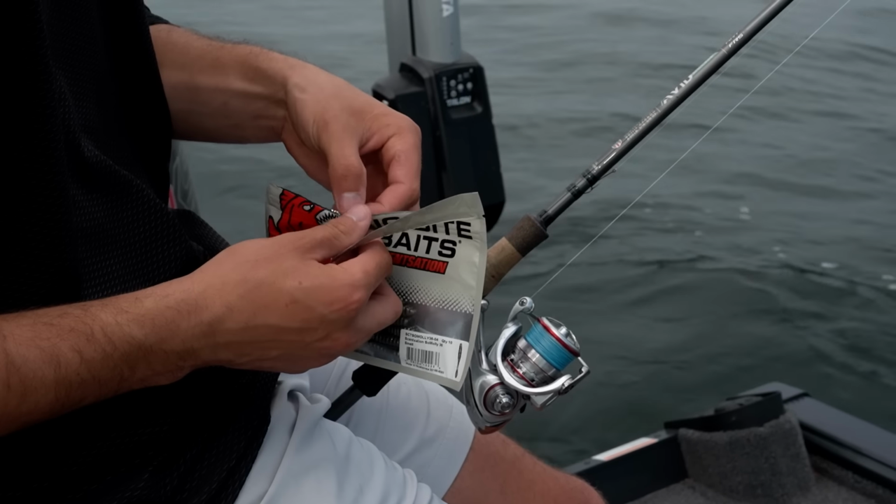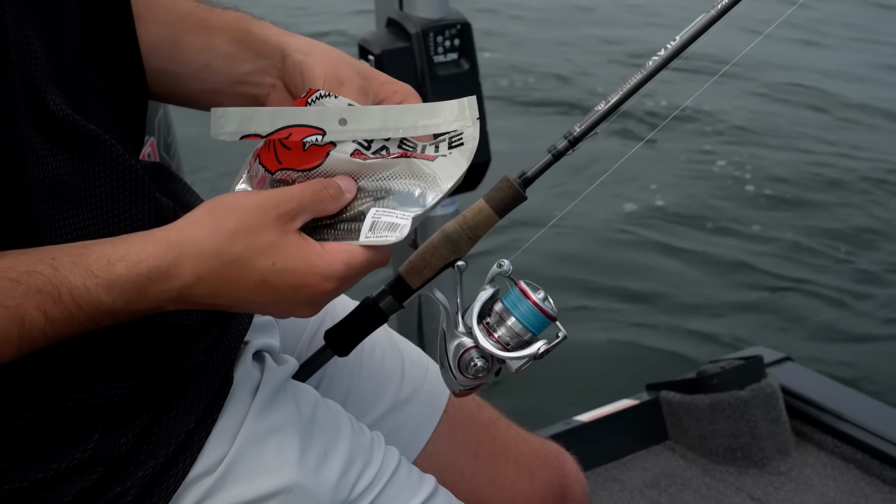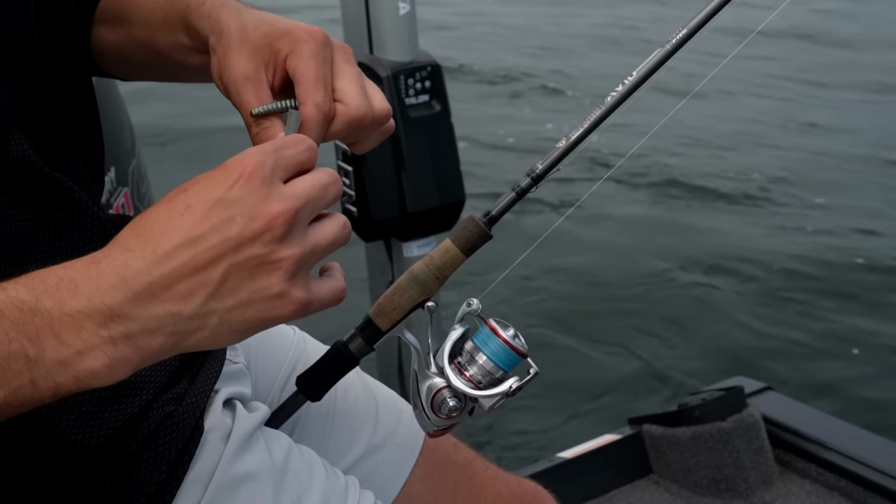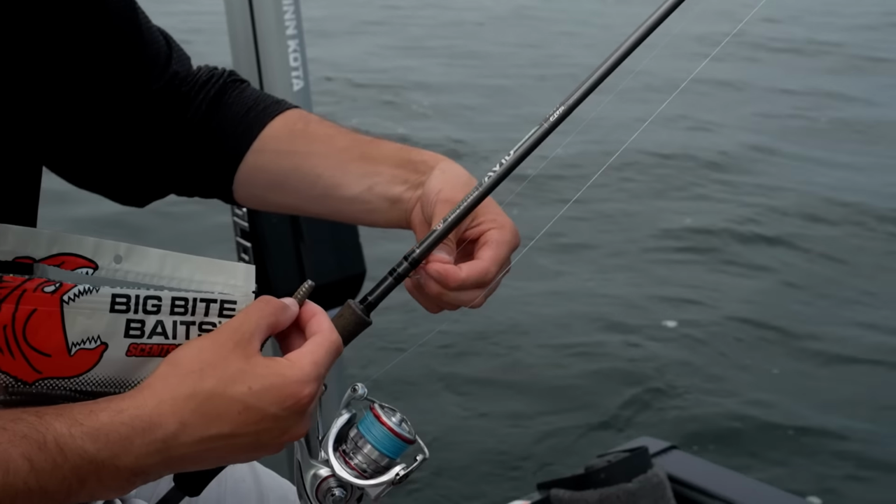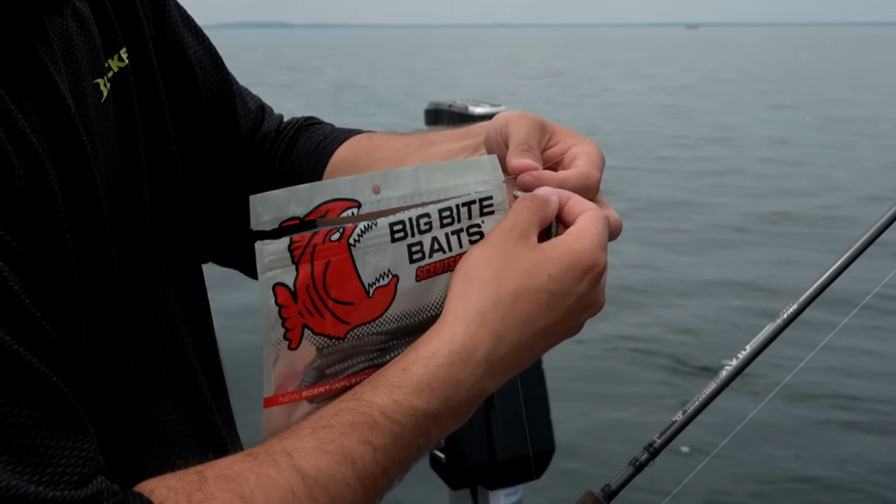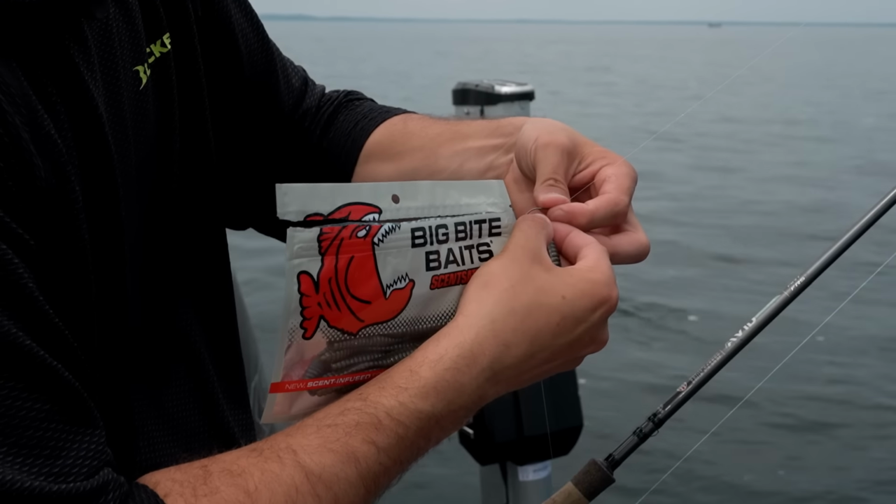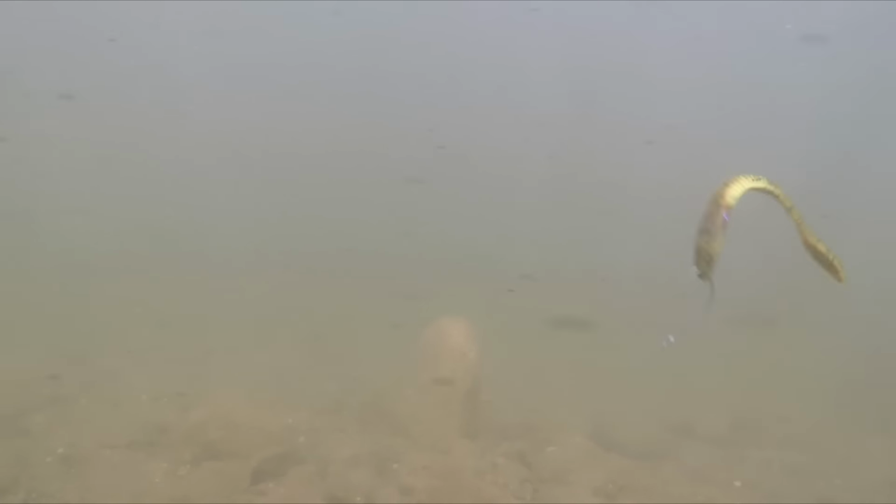All right, looks juicy. Jim just covered the live bait options for drop shotting, but when you can't use live bait, say you go up to Canada where you can't bring it, plastics can be so effective with this drop shot method. And Big Bite Baits has these new Sensation plastics that are infused with scent and have just great action that really trigger walleyes into biting.